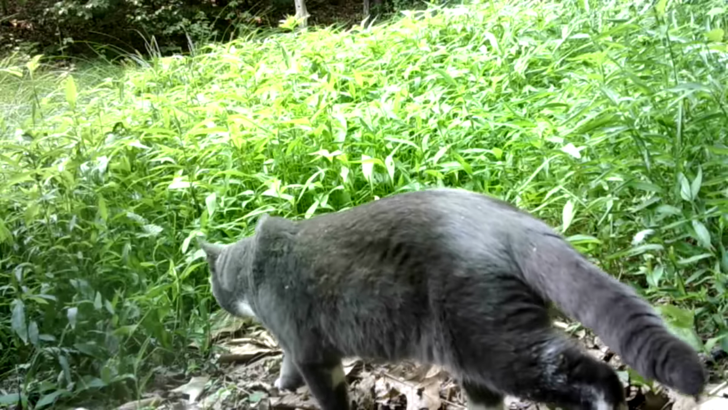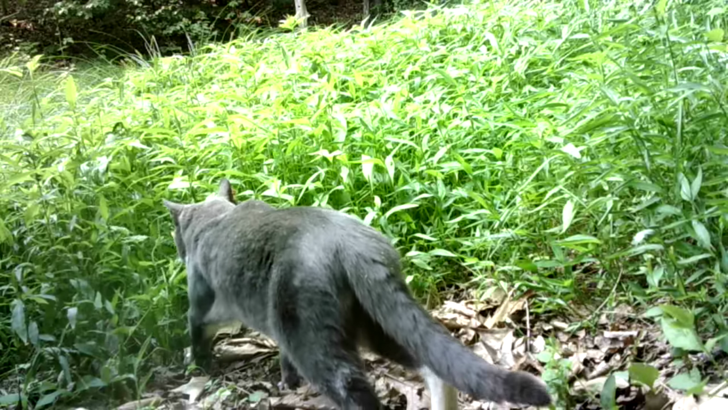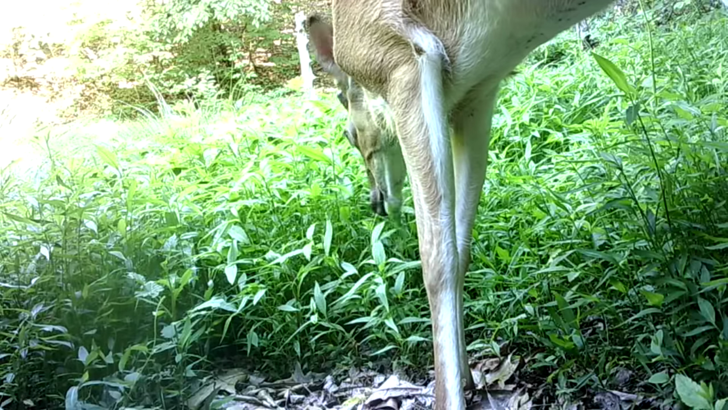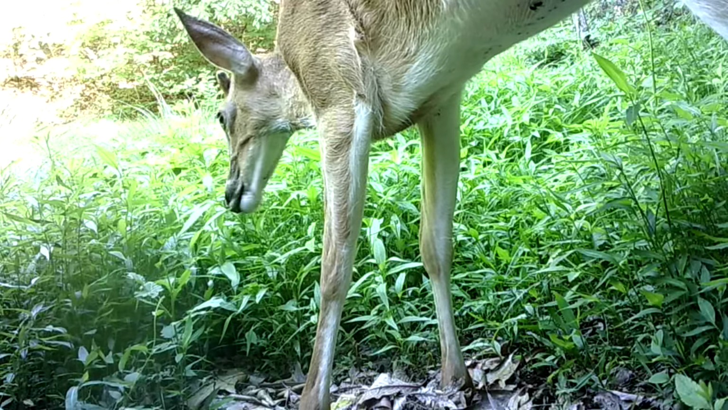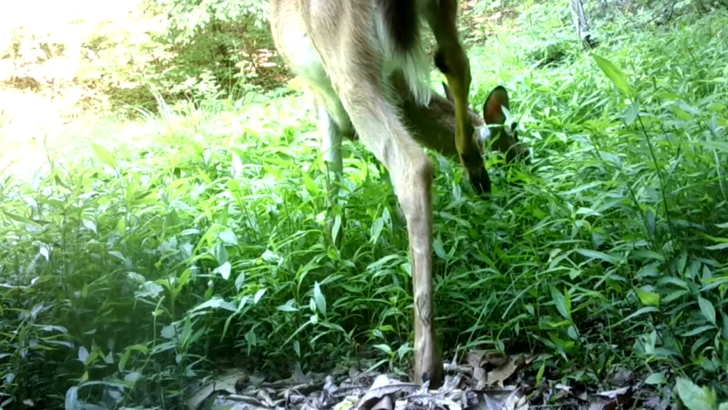Till the old feral cats come in here, watching them little birds. And the deer. This is a little young buck just browsing on the leaves and weeds, whatever it likes.